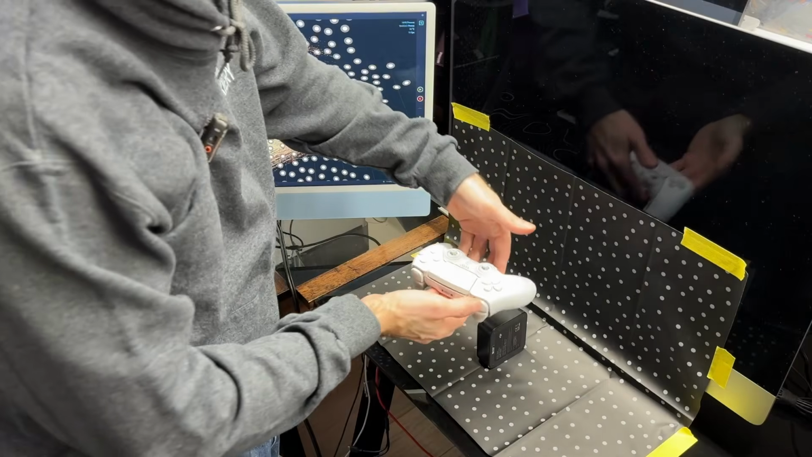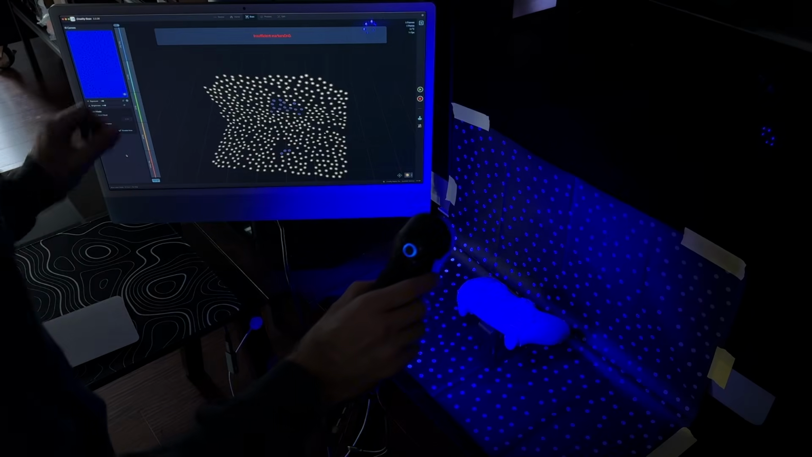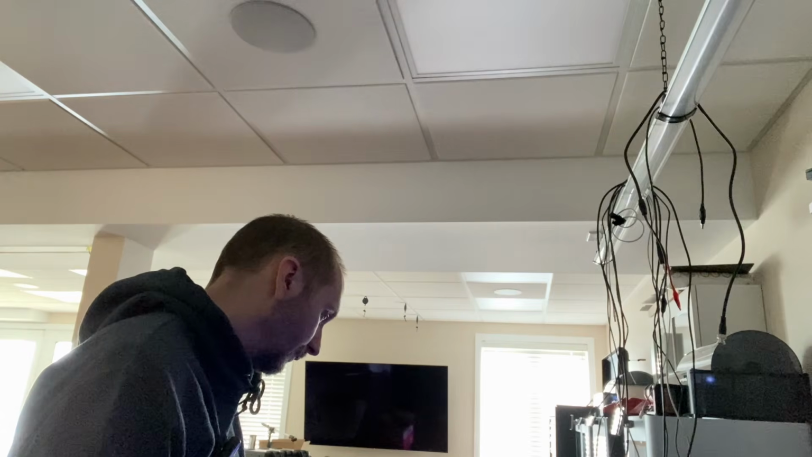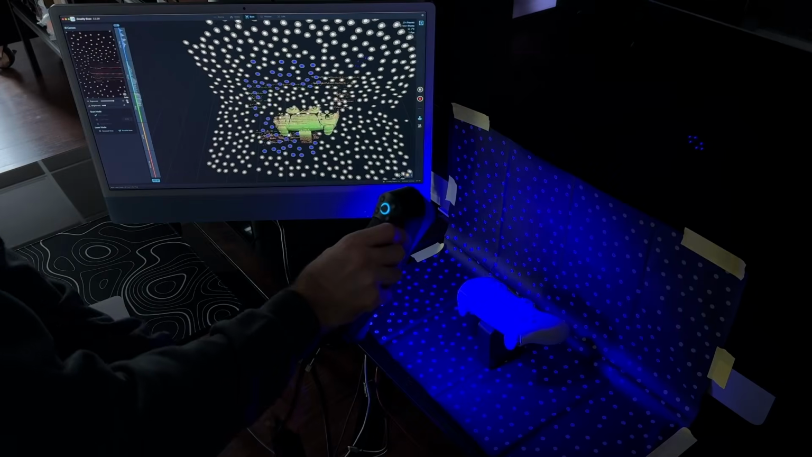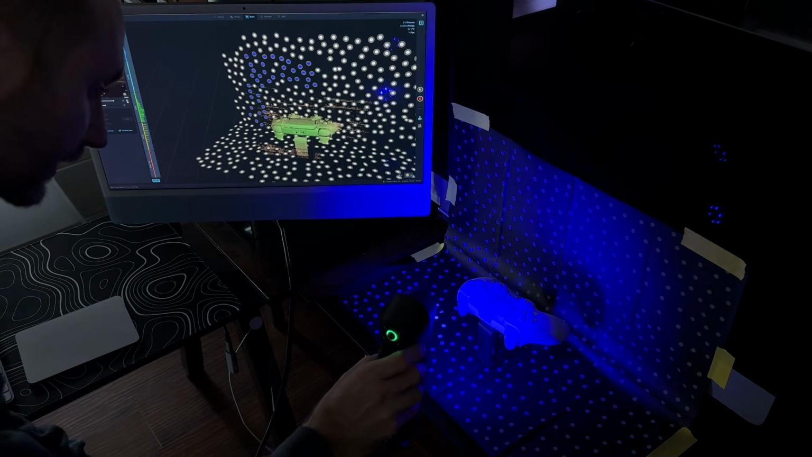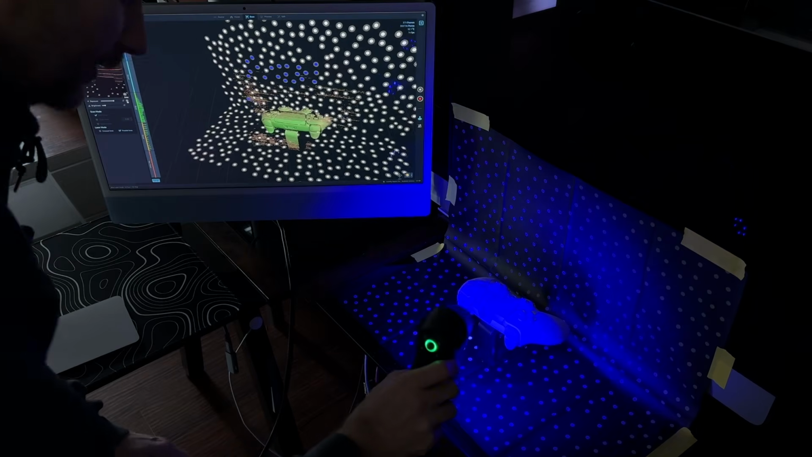I got the remote nicely coated with IR spray, and we'll give this a try. I think what I'll do is set this back to auto and just let Creality figure out what it wants for exposure, and we'll see how it works with the IR spray. And this is scanning really, really nice. Wow.